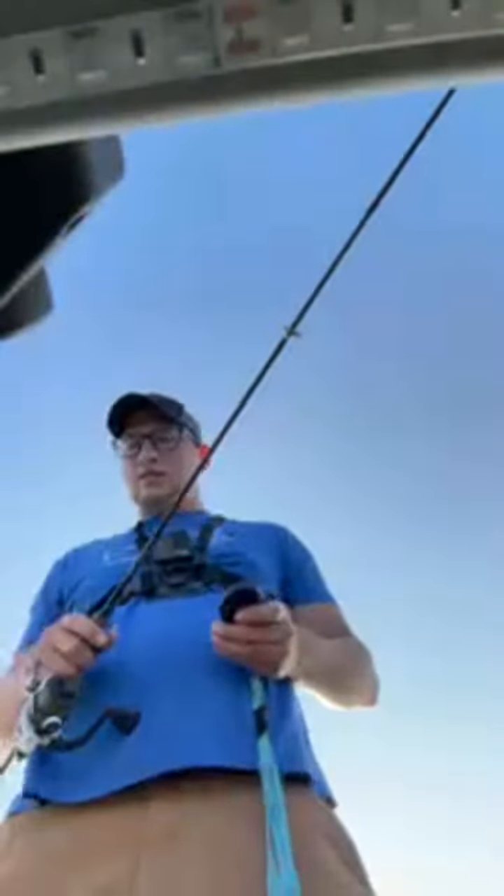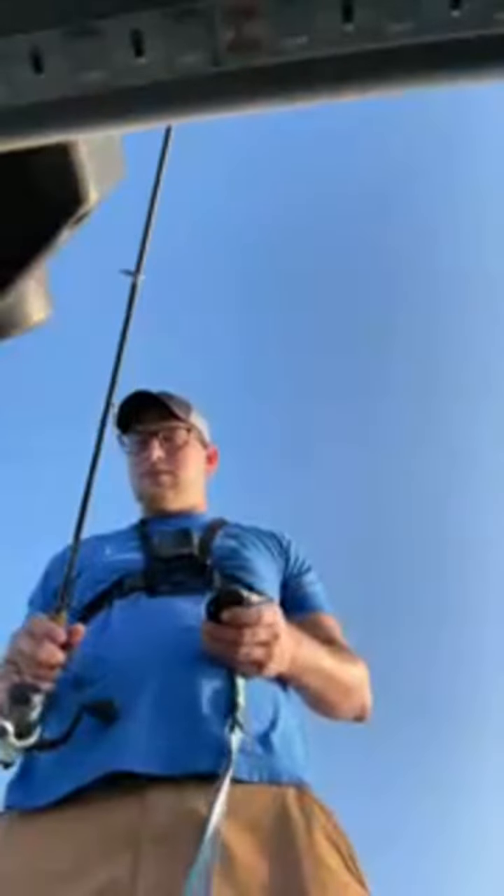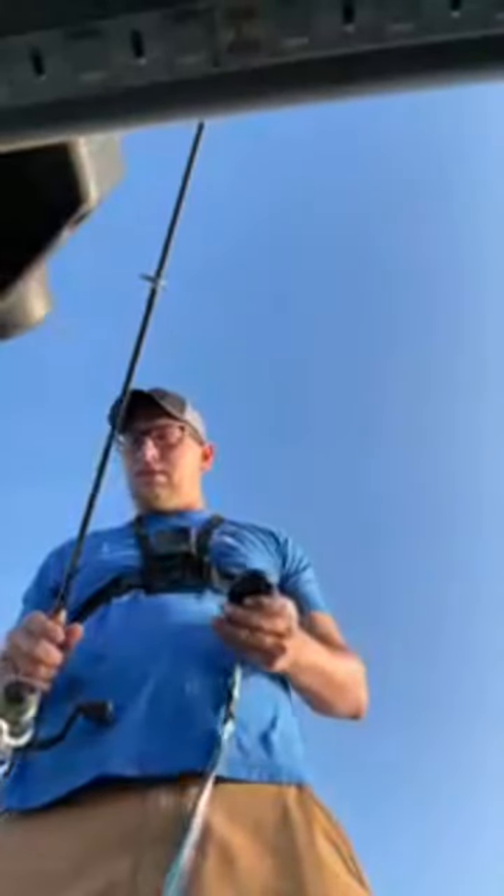At least we weren't tangled that time. There's one fish here. He's moving fast too. Crazy how fast they do move.